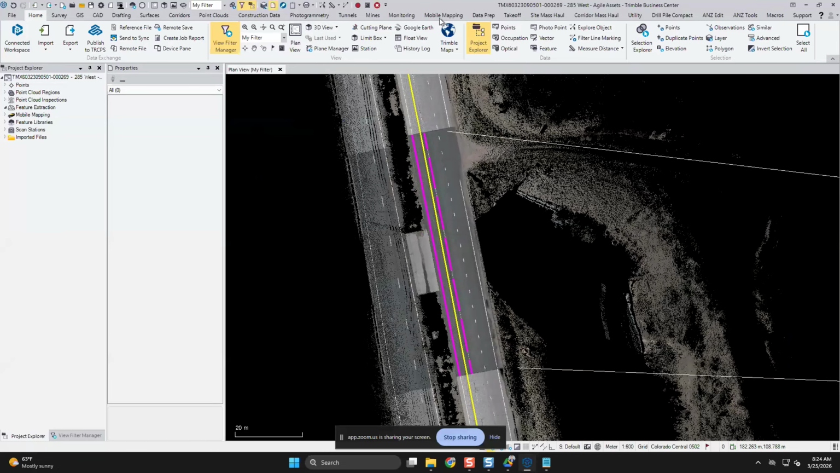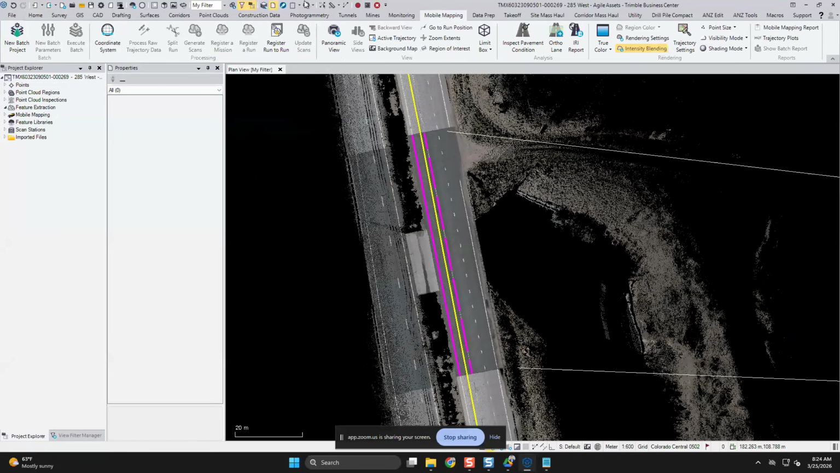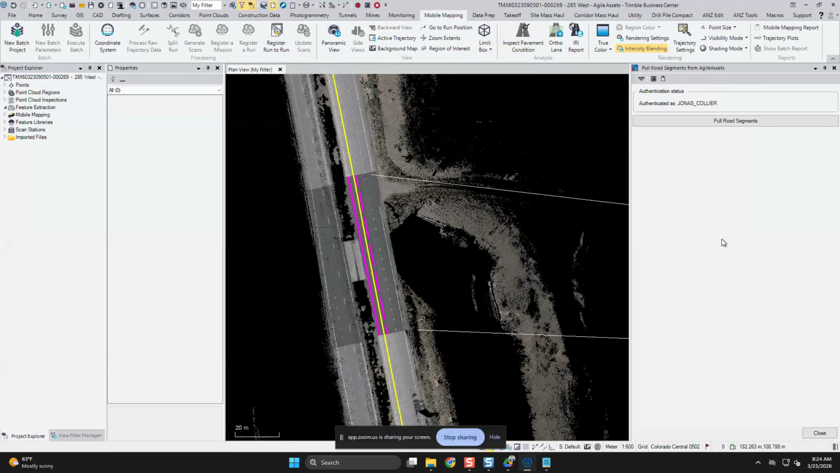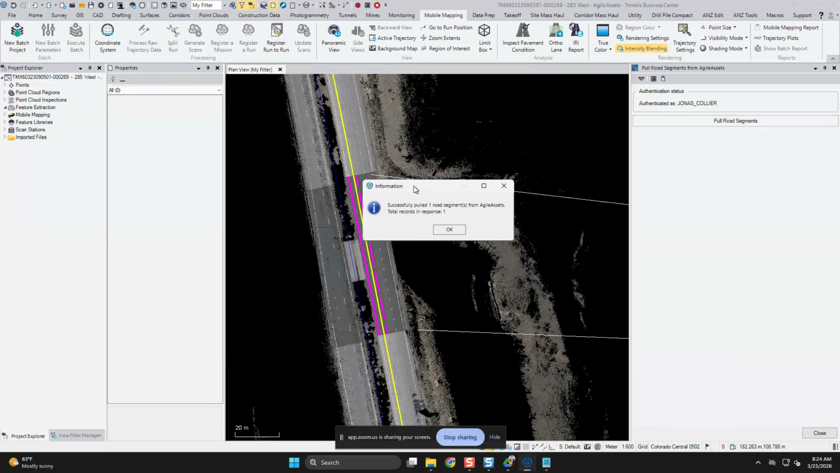So the first thing I'll want to do here is navigate to the mobile mapping ribbon and launch the inspect pavement condition command. Here you will notice a couple new shortcuts that we've added. The first one being the download road network. If you have not previously authenticated before in Agile Assets, you'll be prompted to do so here. For right now, we'll go ahead and select the pull road segments. And TBC acknowledges how many segments have been pulled from the Agile Assets environment.